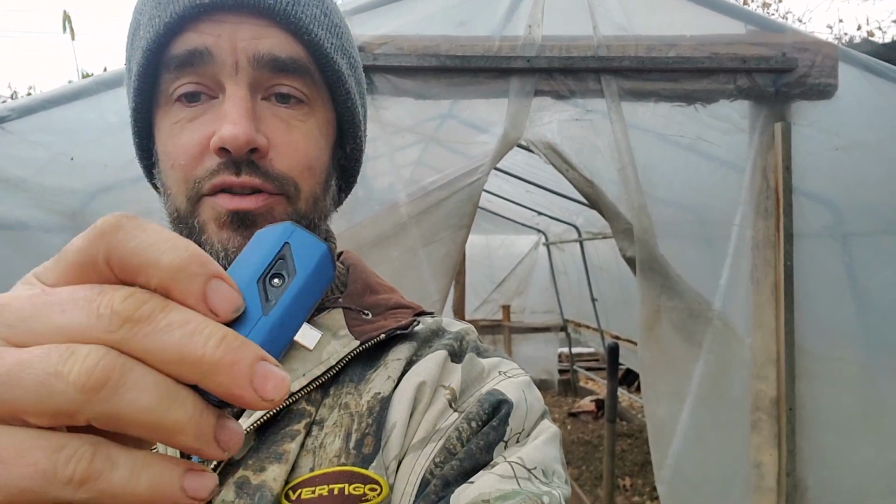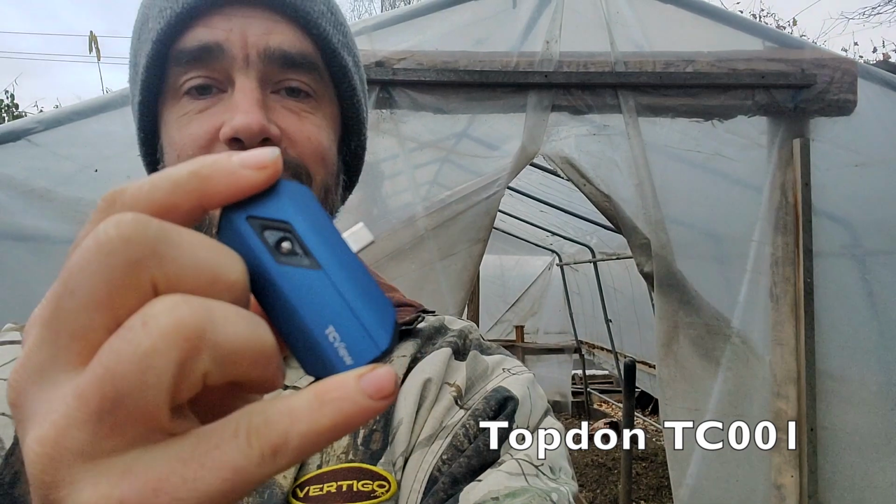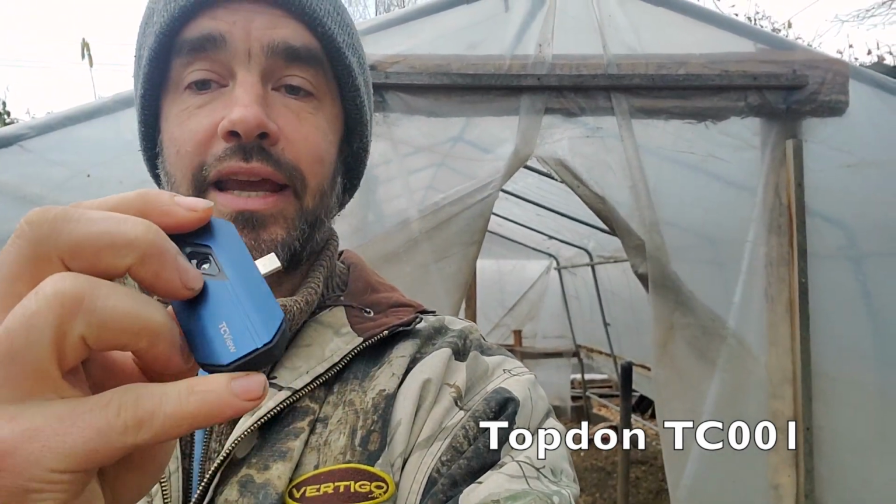I would explore this new tool that I invested in. Thank you to the members. I have some extra funds I can work with to invest in this channel. This is a used thing that I found online that is a heat camera. It actually shows the temperature of things. And so I'm going to plug it in and actually do some filming.